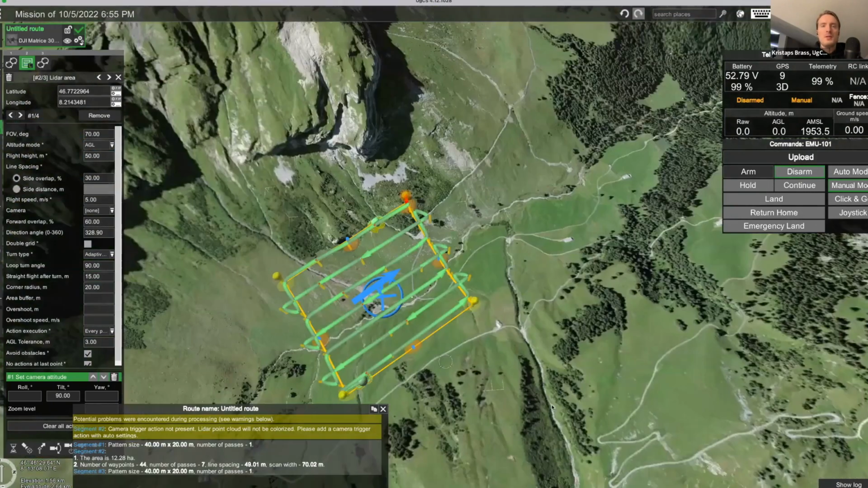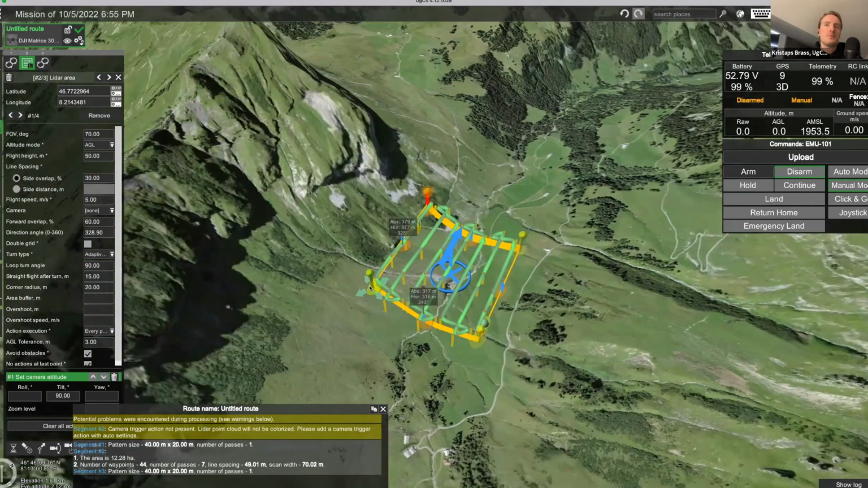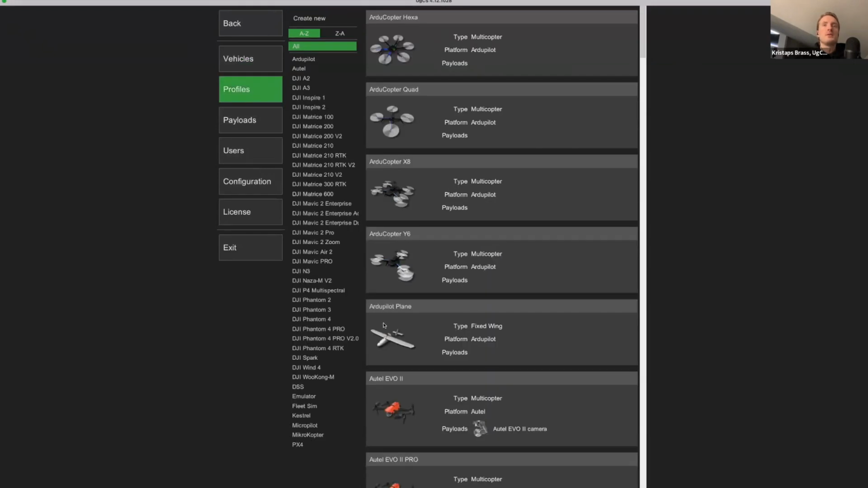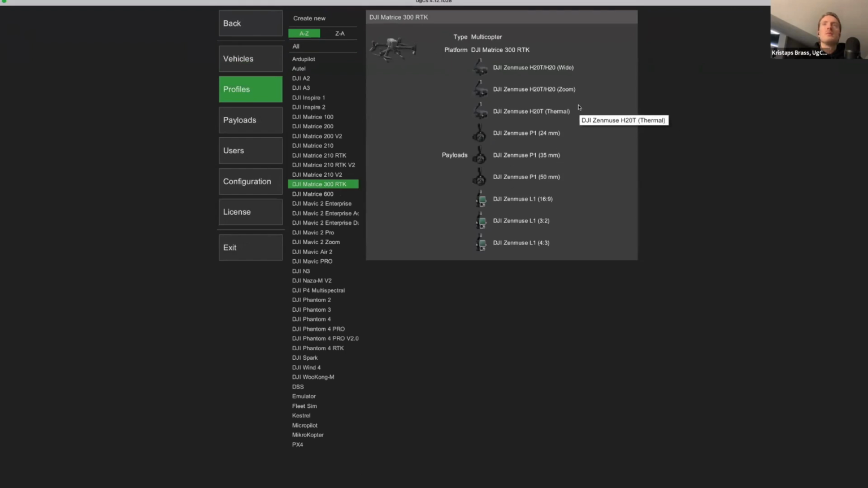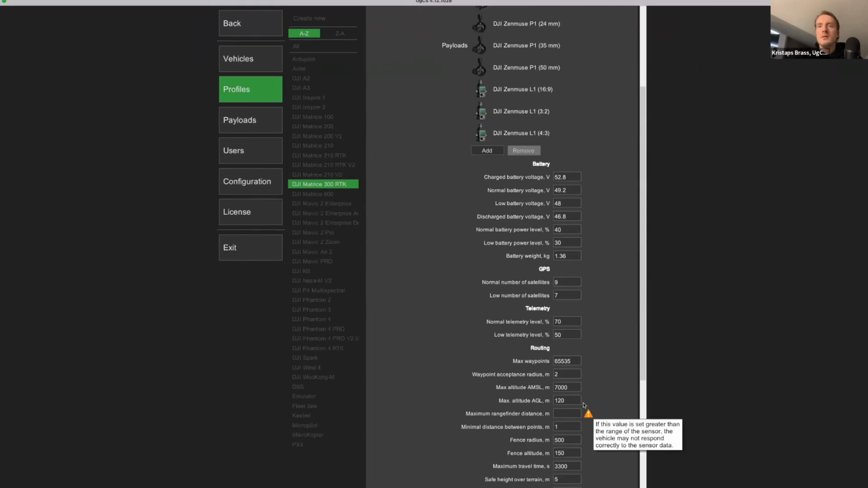So this is how you can construct a simple area scan mission for LiDAR. Of course, if you want to fly a larger area, then you will need to increase the fence radius. So I'll just show how you can do this as well. And then we can easily expand the area. So let's just go to profiles. This route should be constructed for M300, I believe. And then here we can change the fence radius.